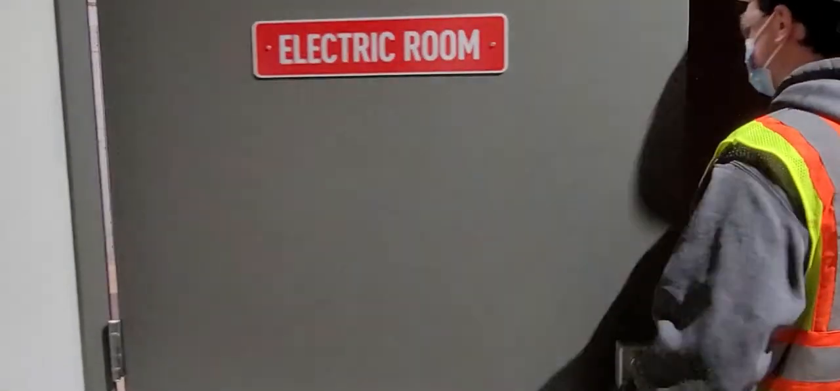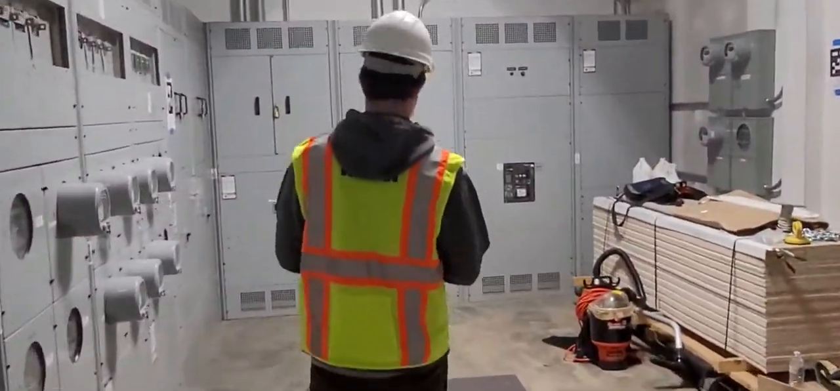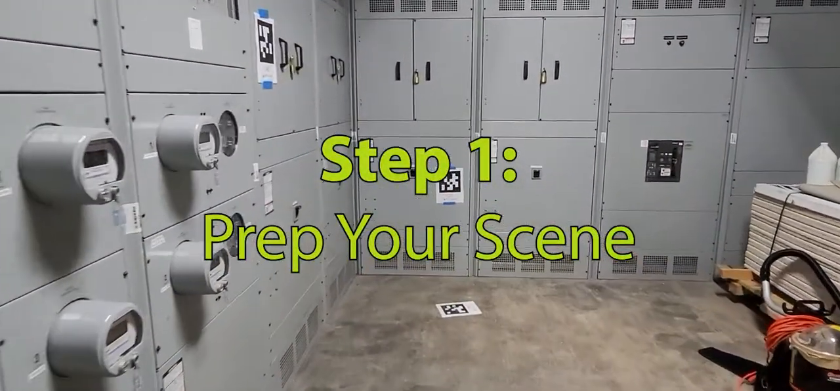This tutorial will cover how to scan a room rapidly, accurately, and effectively with Dot3D. As you see, we're walking into an electrical maintenance room that we'll be scanning, and the first step is to take a look at your scene and prepare it for scanning.